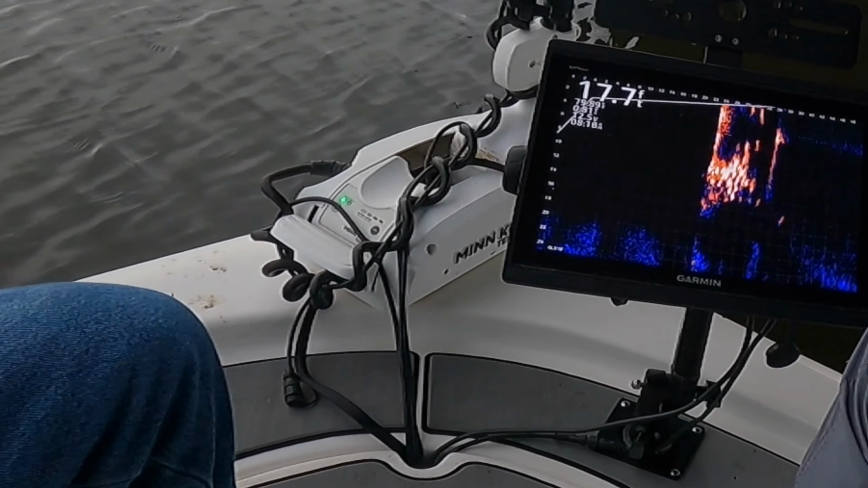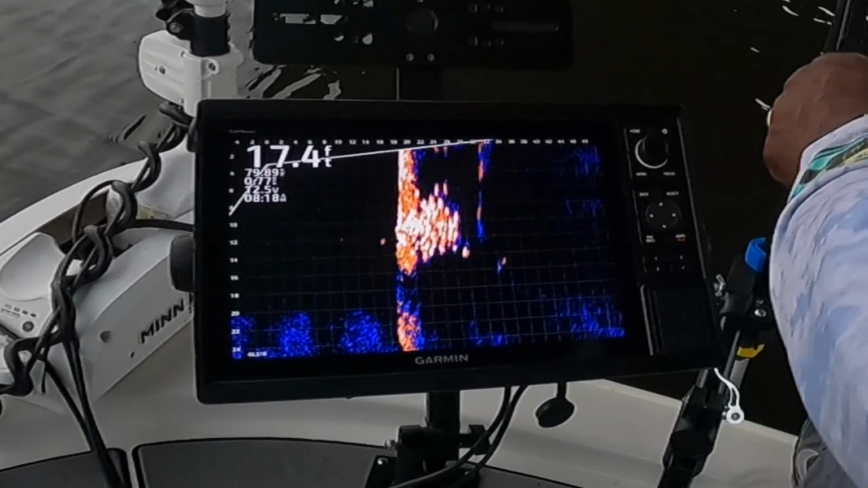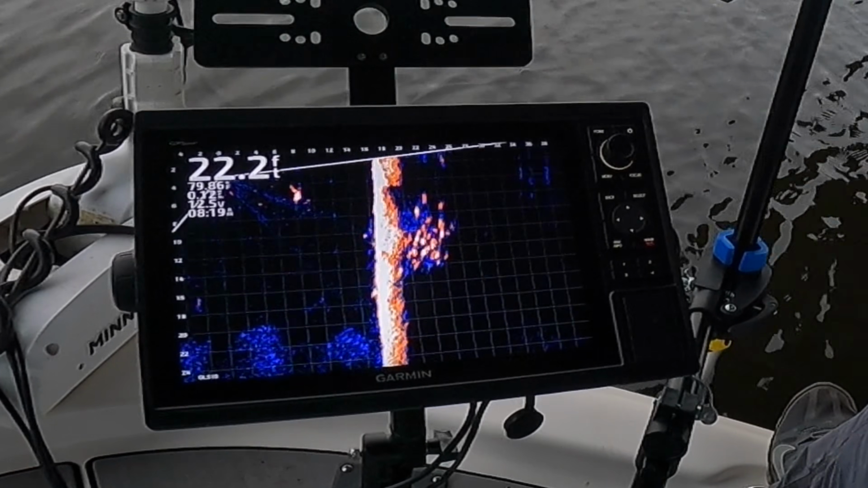All right, there you go. Go ahead and throw it out there. Now you'll be able to see when your bait hits that water. Yeah, you see him? Here he come, here he come, here he come. Got him. Ooh.